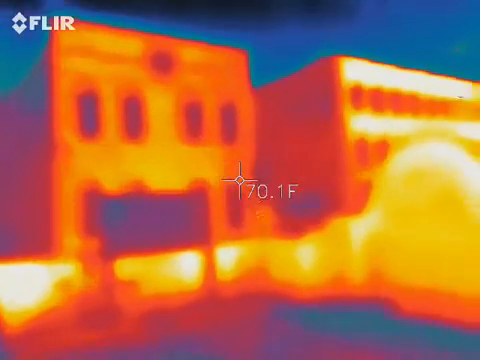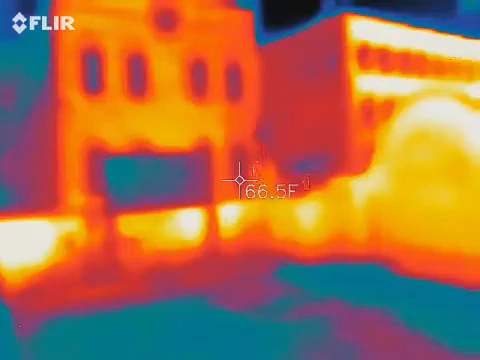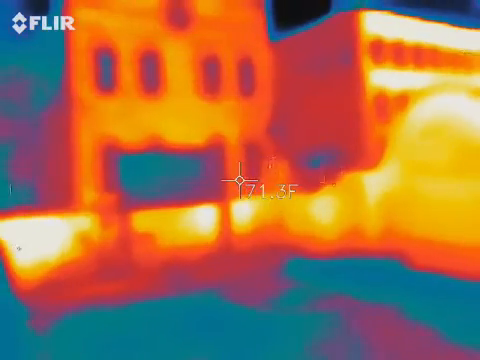Kind of weird to see how those windows are a little darker, but then that one is bright blue.